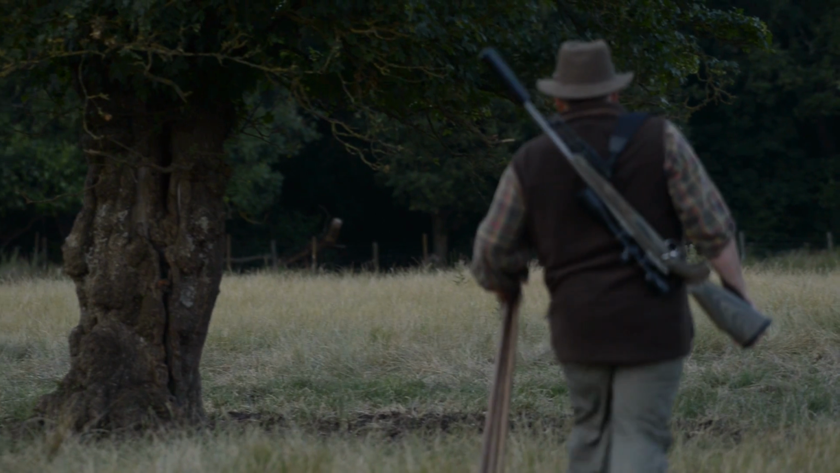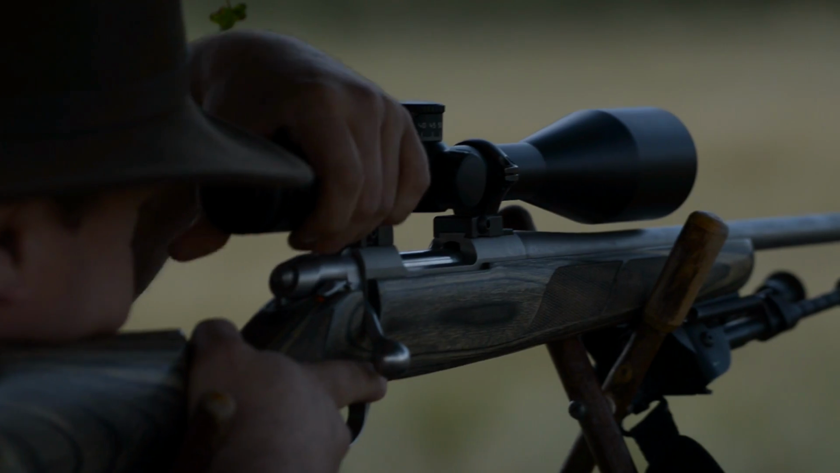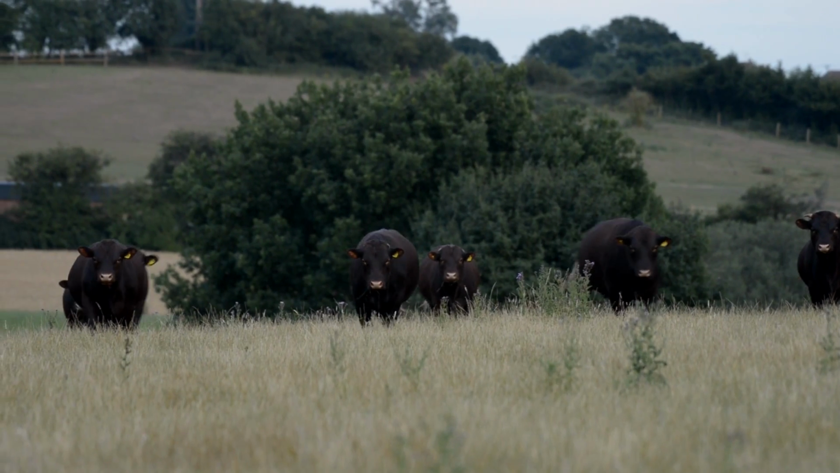As I say, it's just fantastic to be back out again. When you're doing all the work with the birds, you've got to be 100% dedicated to it. So don't go out. You're at it 24/7. So now it's winding down. It's just lovely to get out. Beautiful summer's evening. So hopefully we shall have some fun.